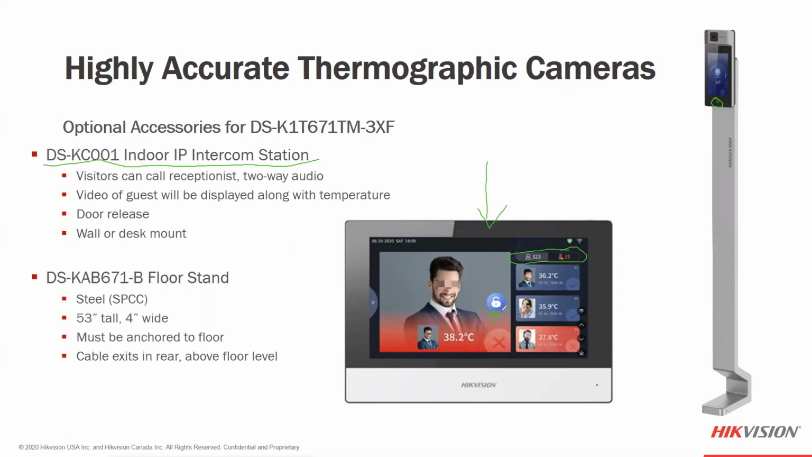So this is a one-to-one operation for right now. I know that's going to be a question we have. So it's one face terminal to one tablet at the moment. And yeah, great solution though for that entry point.